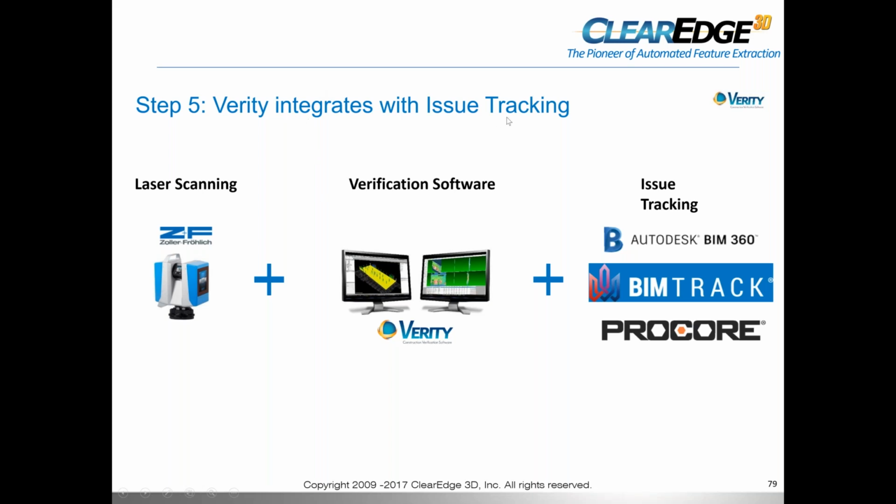If I'm using Verity for my construction verification, I may find that I've got 100 issues. I may have 1,000 or several thousand issues. How do I track each one? The way it works is, with Verity, you laser scan, you use Verity for the verification, and then for issue tracking, we could use BIM 360, BIM Track, or Procore.